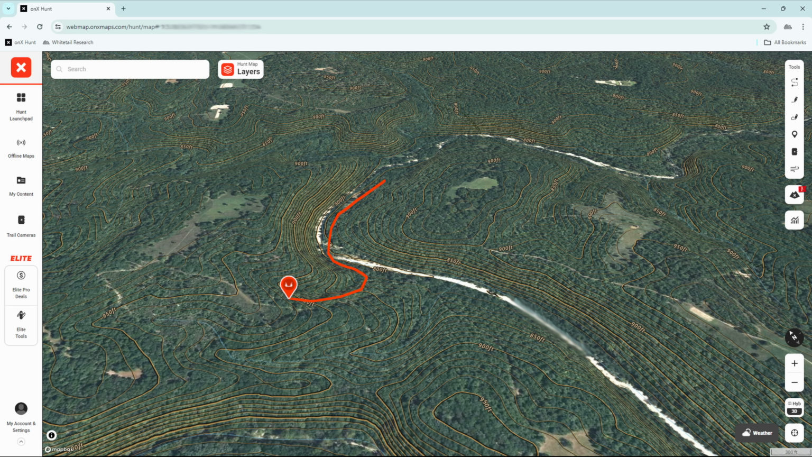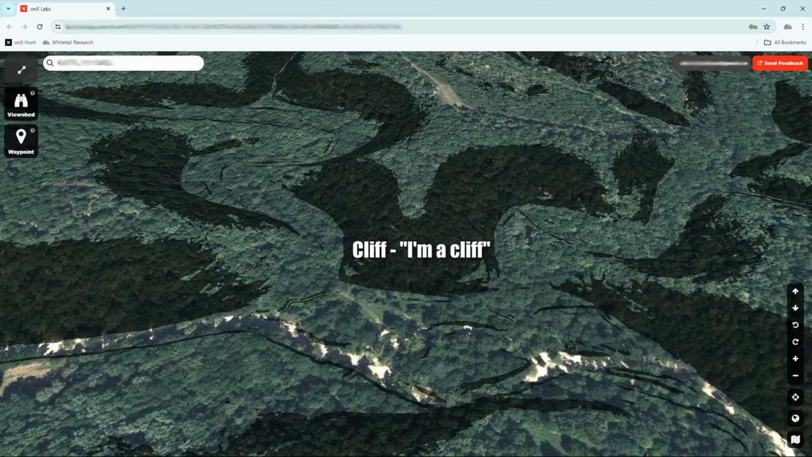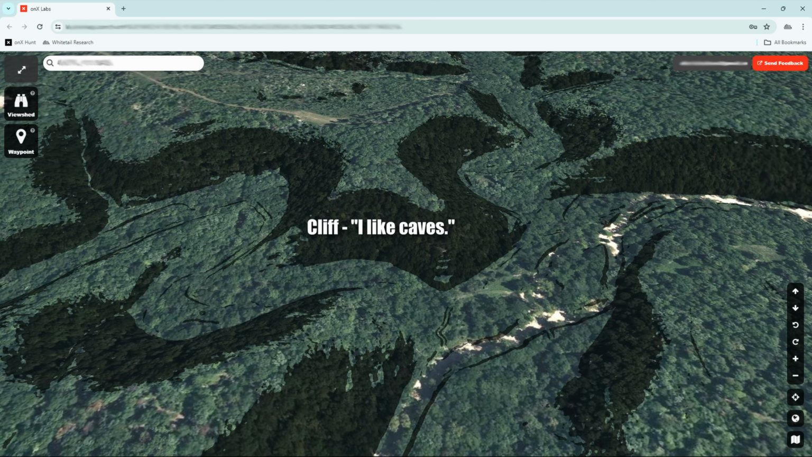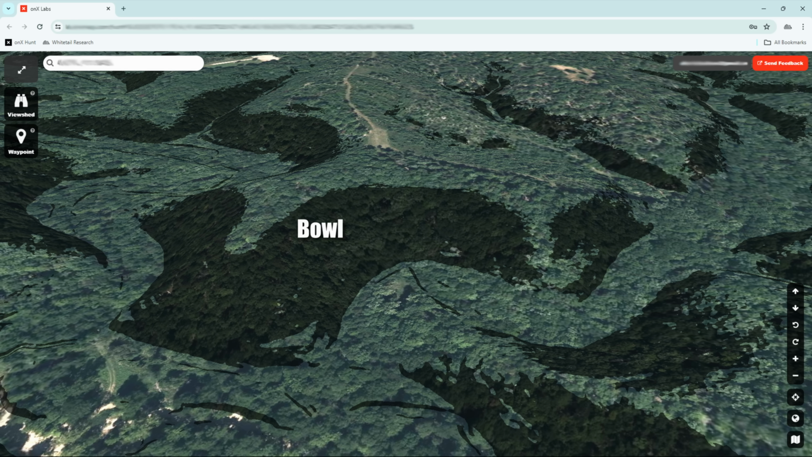And from there, he walks further east and decides he wants to move north, except, wait, zoom back out. You're here and you want to head north. Well, this bluff still says no. This is a cliff. This is a bowl that can't be traveled up thanks to a little 8-foot drop off cliff that wraps the entire inside of it. This is a cliff littered with caves. This bowl is hardly traversable and is insanely steep with boulders.